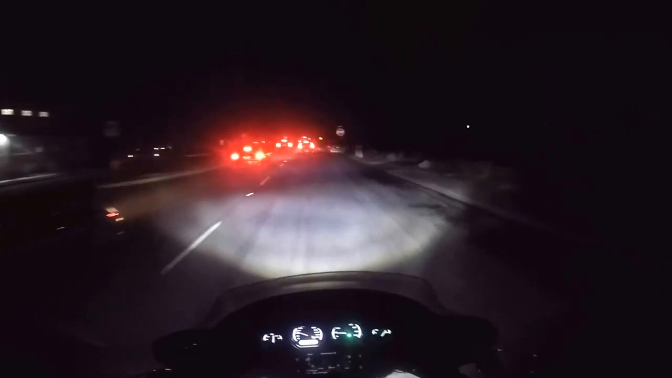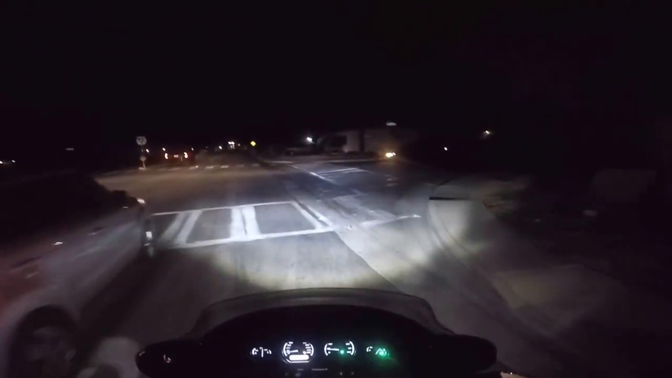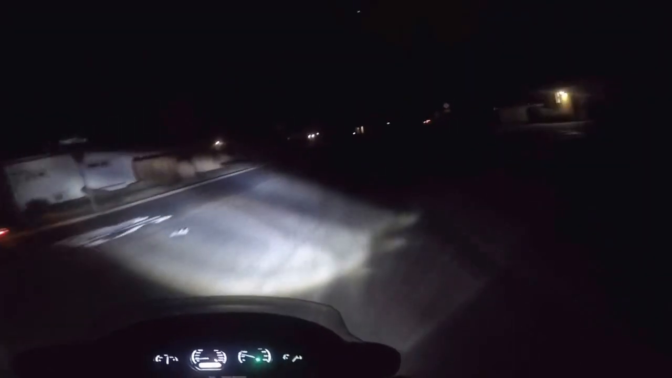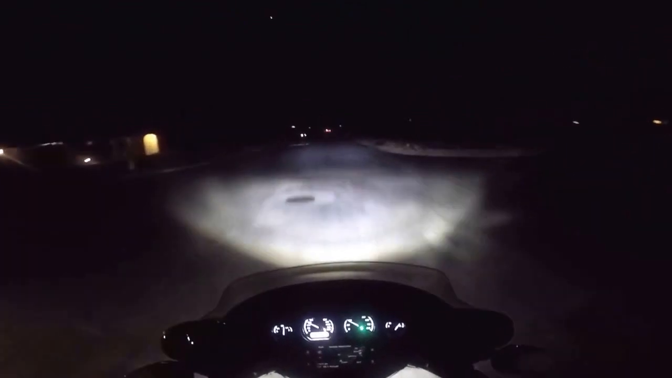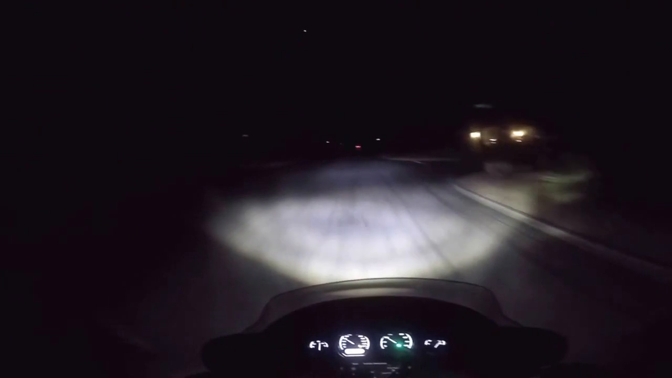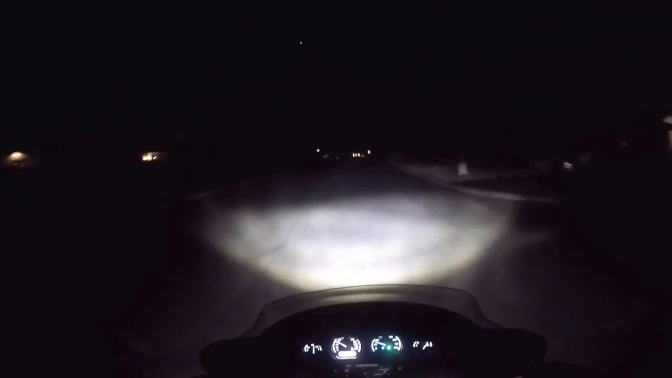We're going to enter that dark neighborhood again where we were before on the Freewheeler trike with the halogen headlight, and hopefully you're going to be able to see the difference between the two. Go up the same streets, same situation. This is low beam. That's high beam, low beam.